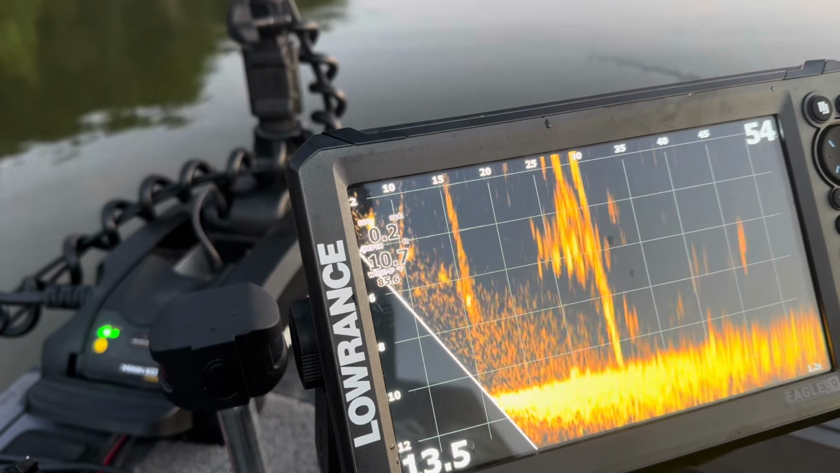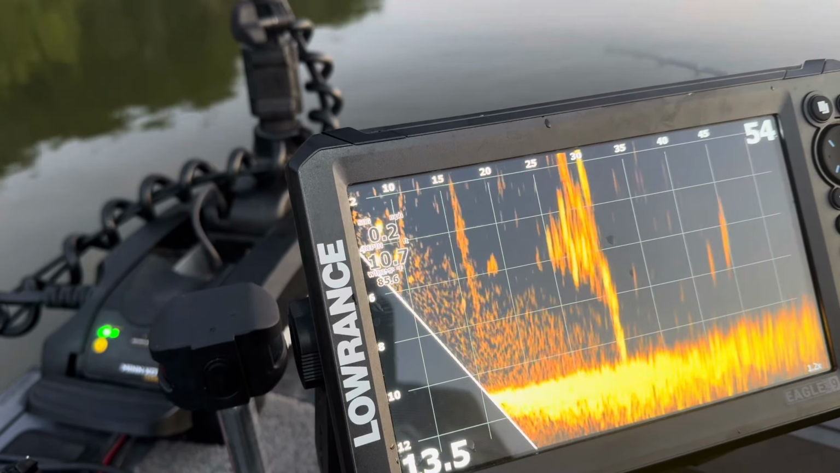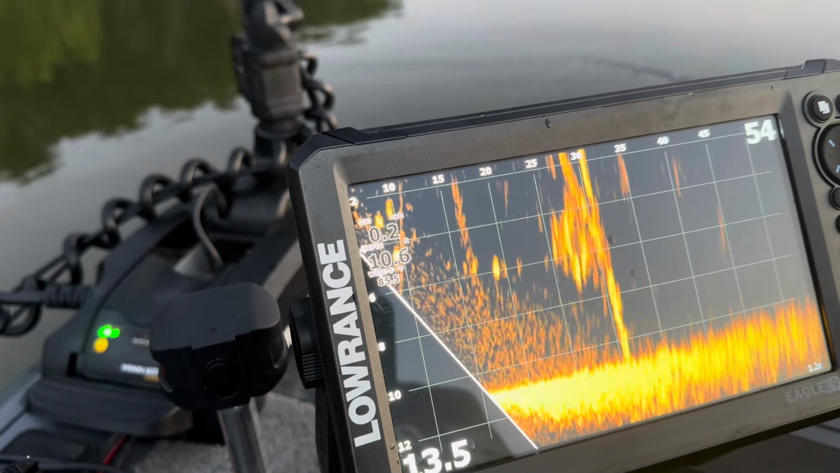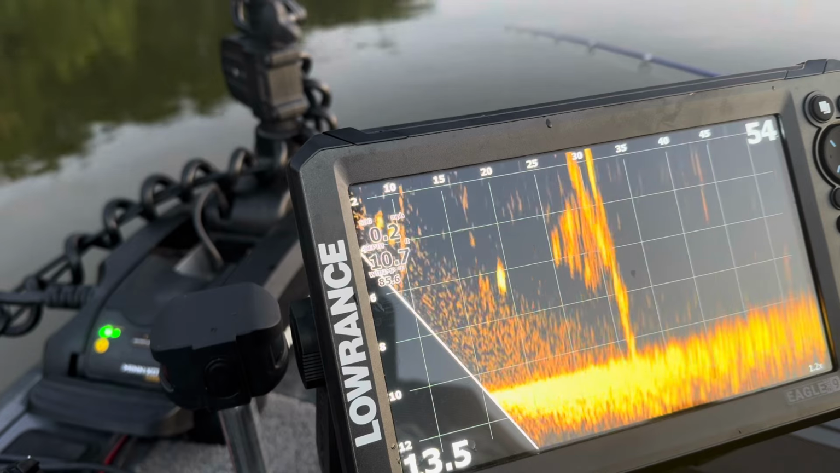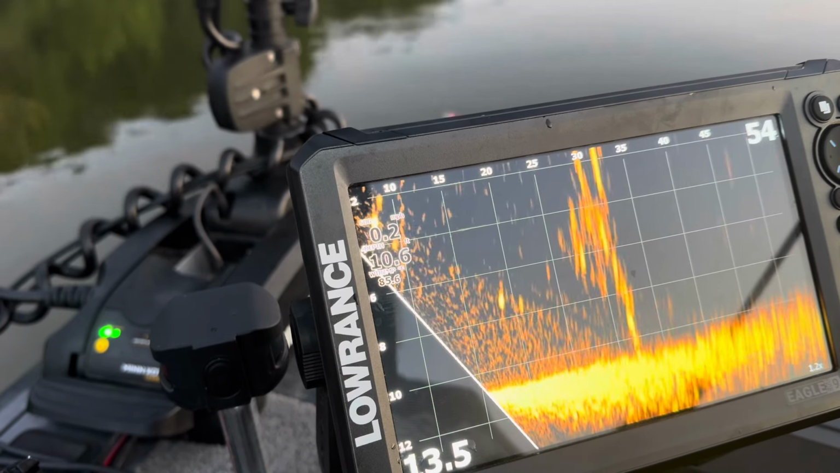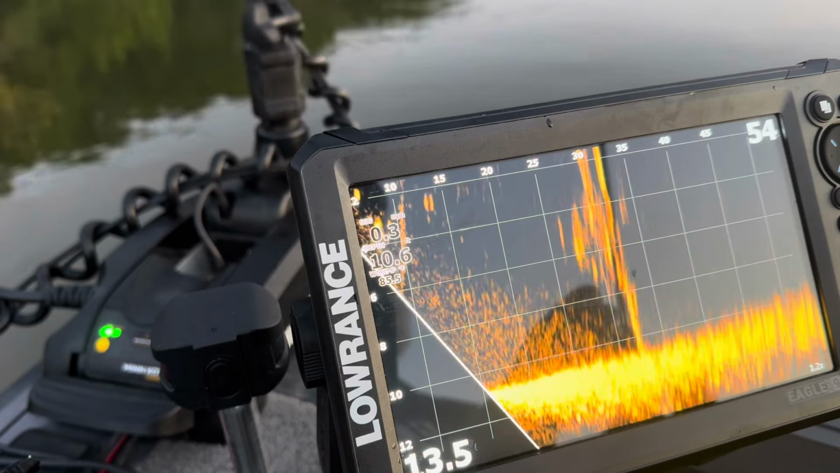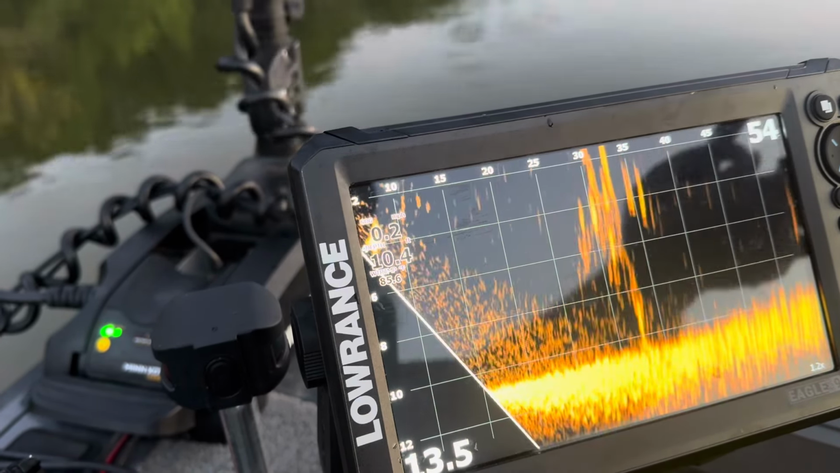So those fish are only in like 4 foot of water. So it's not going to take that jig. There's one chasing it right there. Well, they decided they didn't want it. Oh, that one there was following. And right there, you can see that I could have been fishing for those fish 2 foot in front of the boat, but we're going back to that tree.